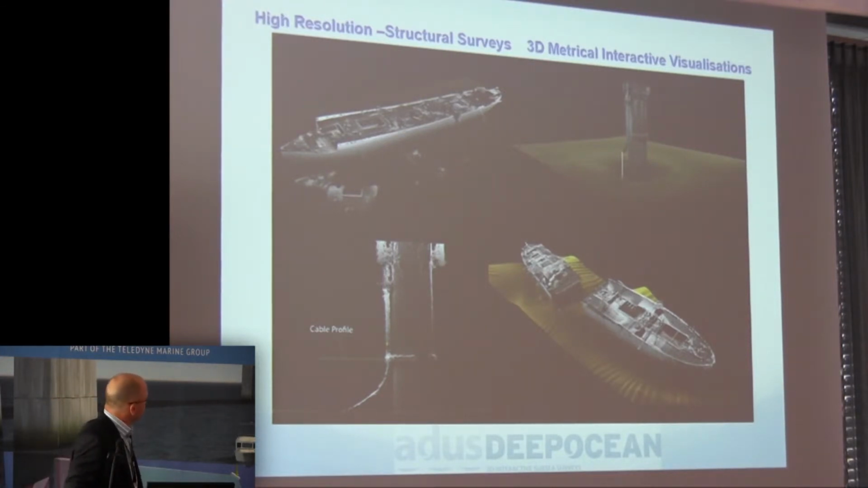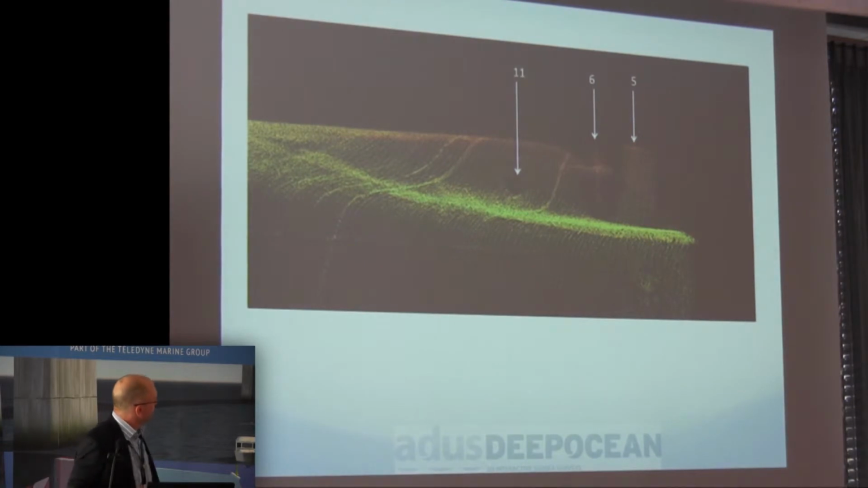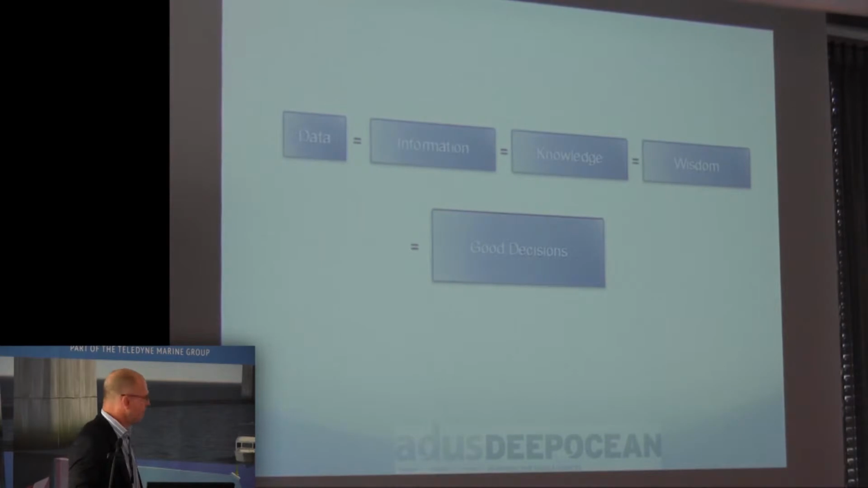Here's an example of some of the things we've been doing recently, and an idea of that level of detail of survey. We collect data, and we see data as the interface. Data is the first stage for any project and any engineering solution. So data really is the interface. From data, we get information and knowledge, and hopefully that supplies better decisions, or good decisions.